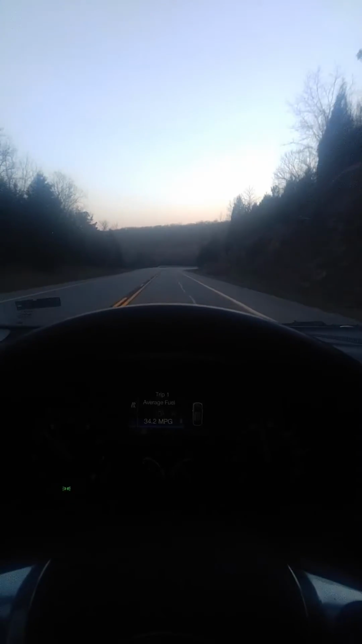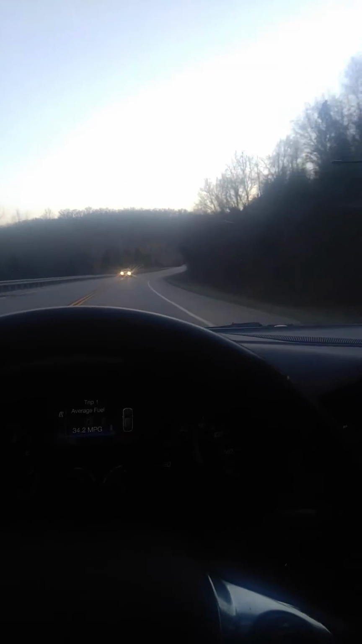I'm coasting downhill, and normally I'd be on cruise control, but I forgot to put cruise control on. You don't always have to have cruise on, but if you're on long straightaways or on a long trip, it's nice. But sometimes you can forget that your cruise is on, and you're expecting the car to slow down, and it's not, and all of a sudden you say, oh dang, my cruise is on, I got to hit the brakes.